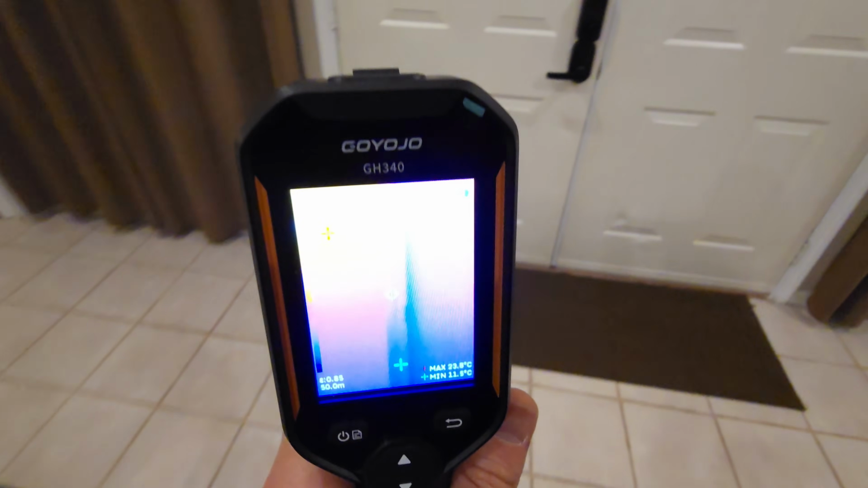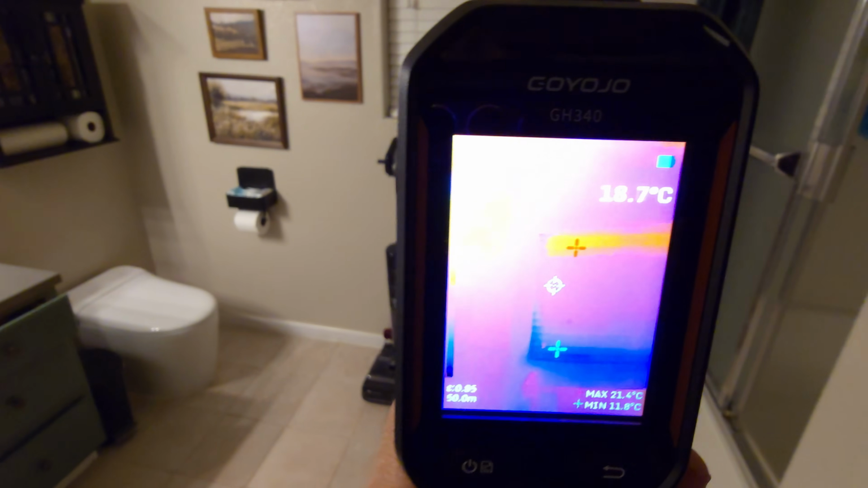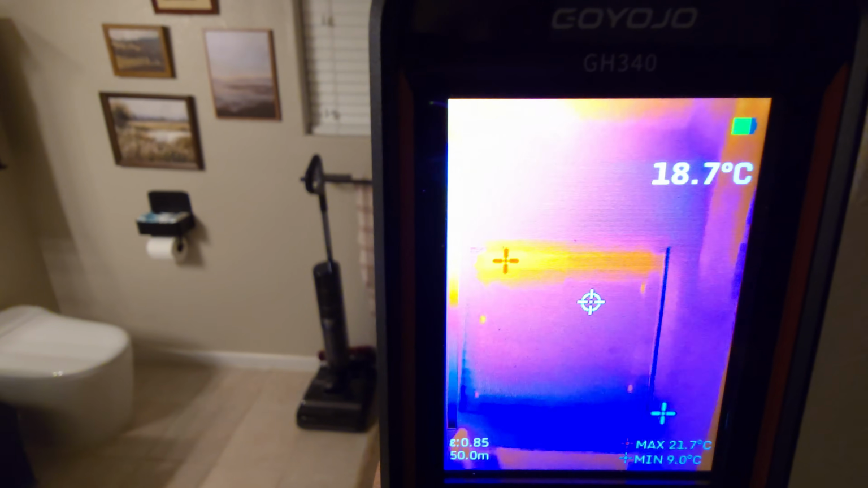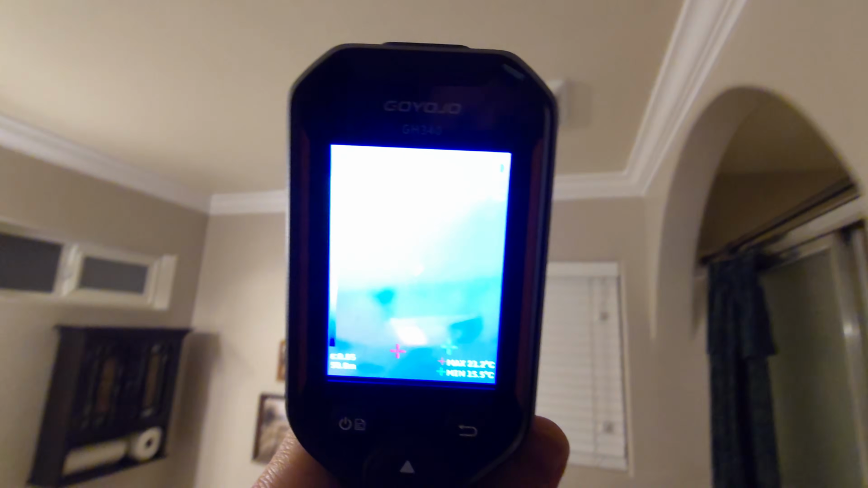And then we'll just take it outside here. Actually got a vent in the house here, so we come in the bathroom. And we can try to get a close up here. So outside, why is it hot right there? It's like the top of my window is hot. That's weird.